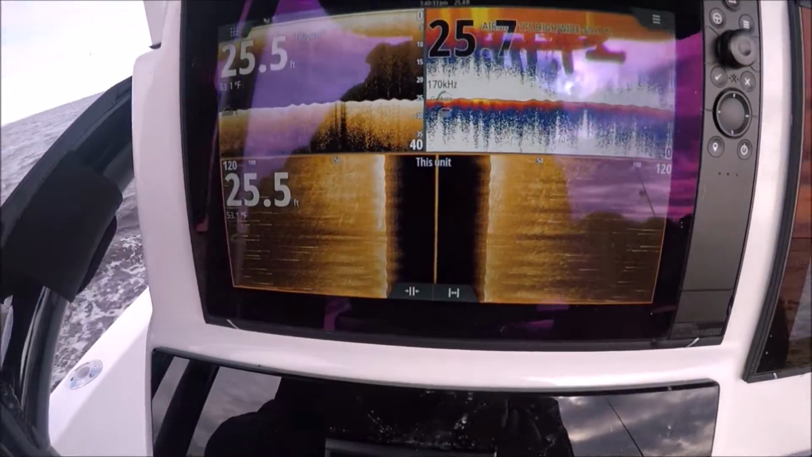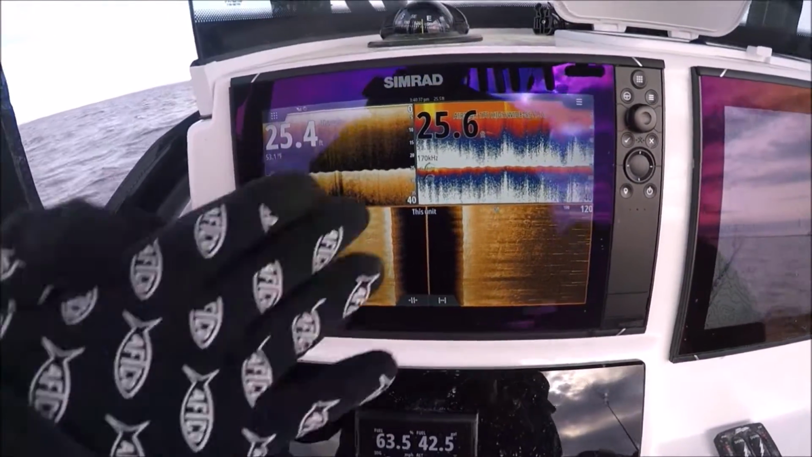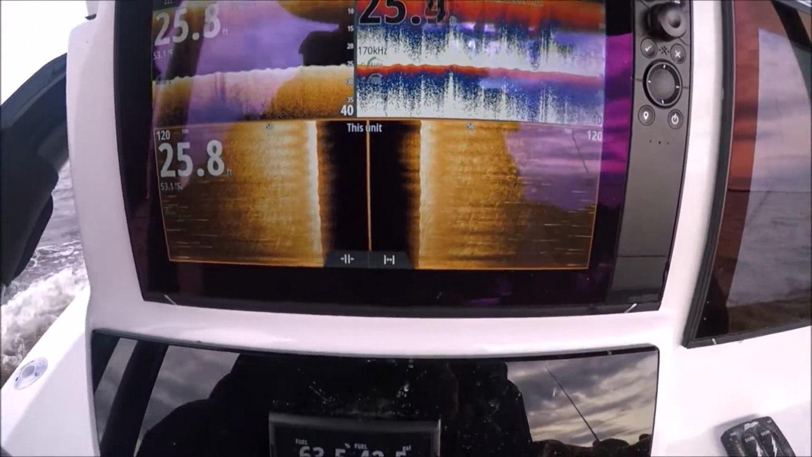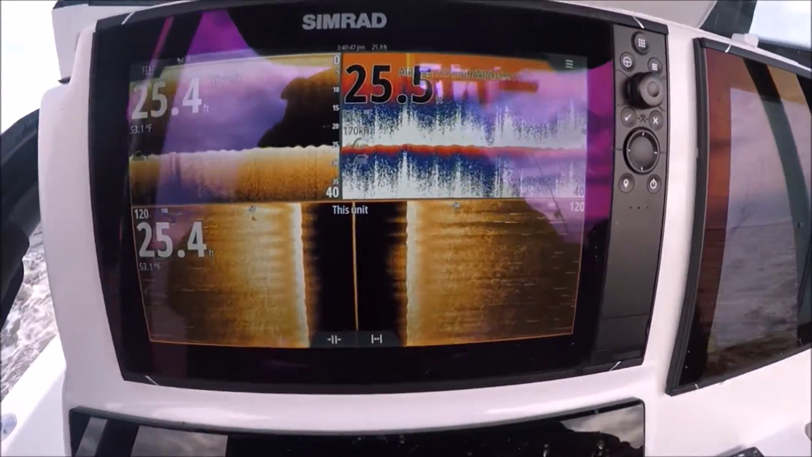And this is all we're looking at now because we're shallow. We're only at 25 feet of water. We need to look at a lot of water here. You know, our sonar, our 2D, our down scan is great, but we're shallow, so we're not able to see a lot of water that way. Side scan and this new active imaging is really the best way to find these fish.